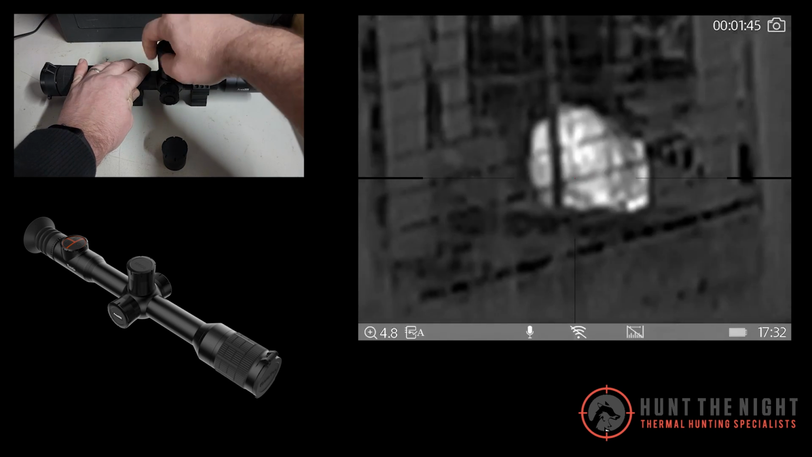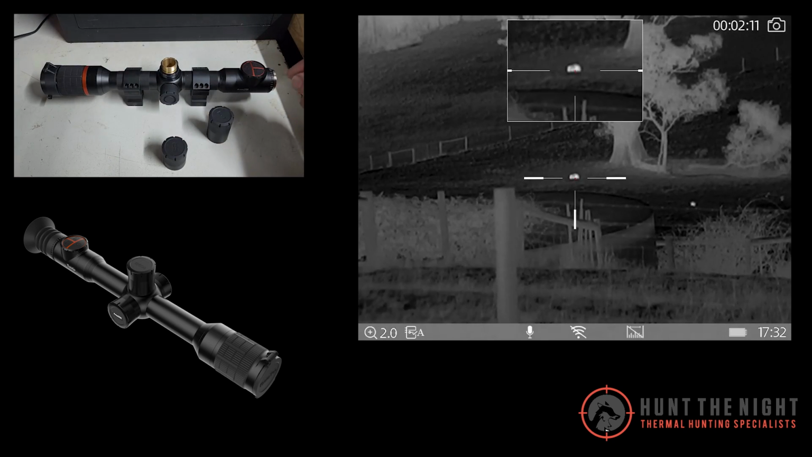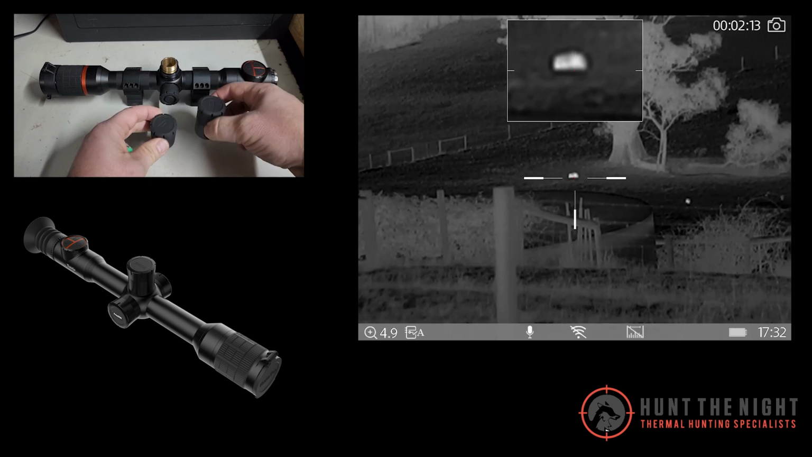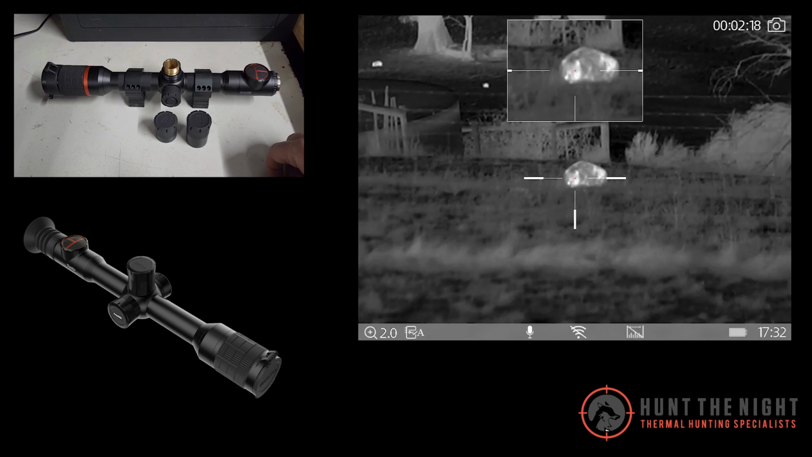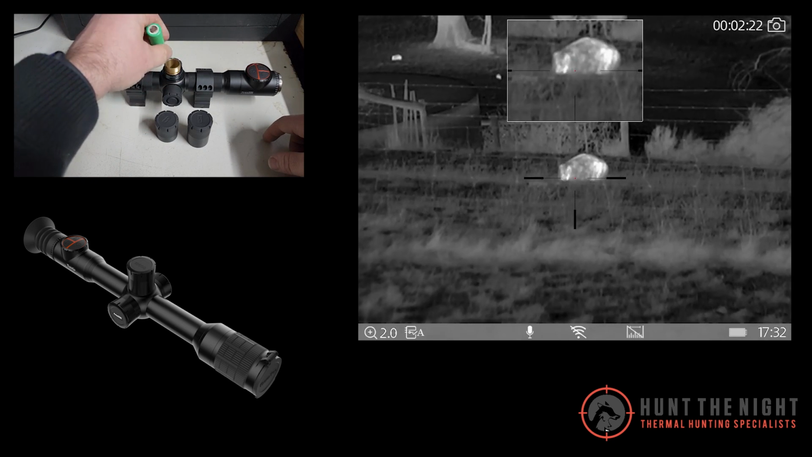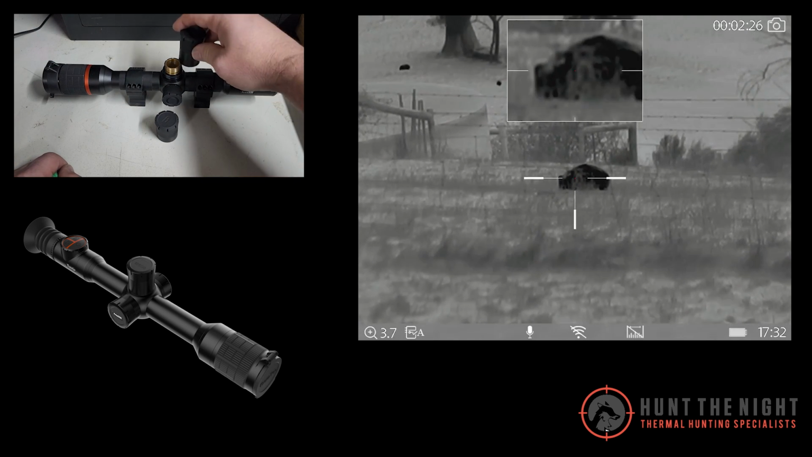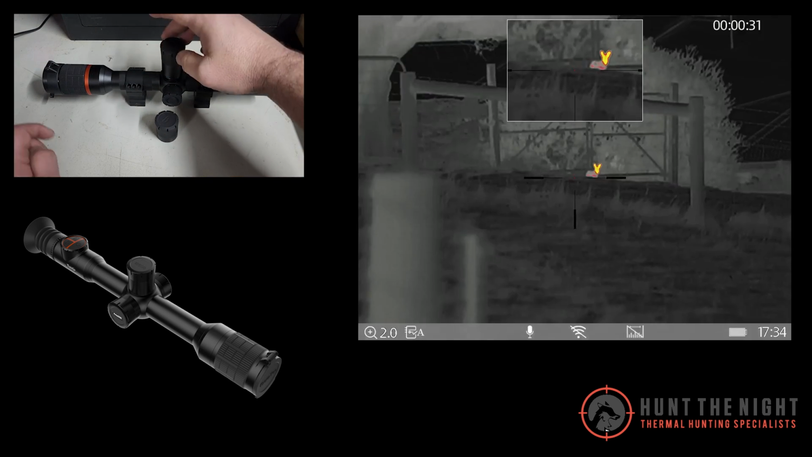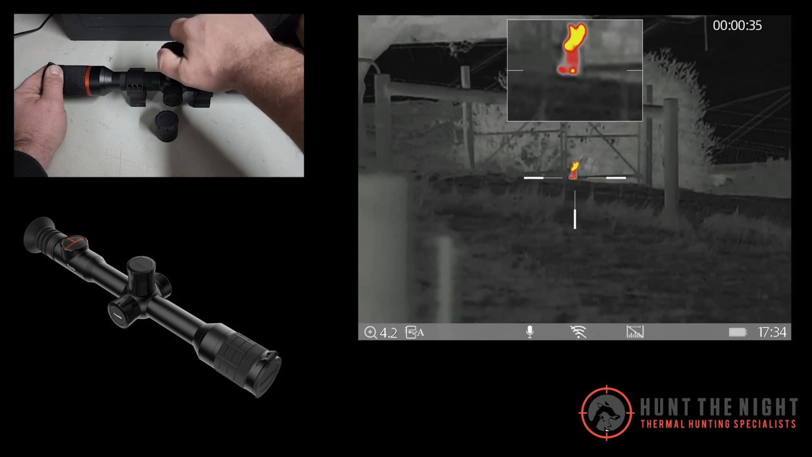Up here we've got our battery turret. Now, this is pretty cool. It comes with 2 turrets, so you can run either an 18500 or an 18650. Just put the battery in, and it doesn't matter which way you put it in, it's going to run. So really cool for out in the field when you want to change a battery, because there's no internal batteries in this.